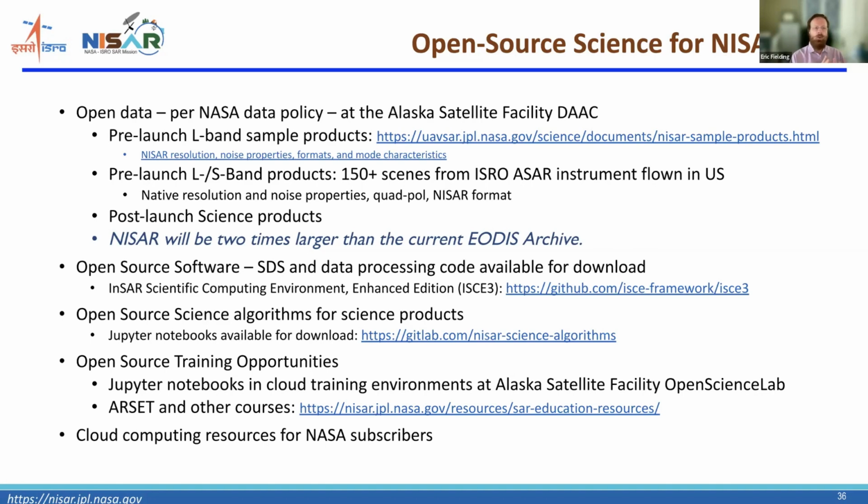And it has both L-band and S-band data products acquired at the same time to provide that dual polarization, dual frequency and quad pole data format over selected sites in the United States. All that data is also fully publicly available.